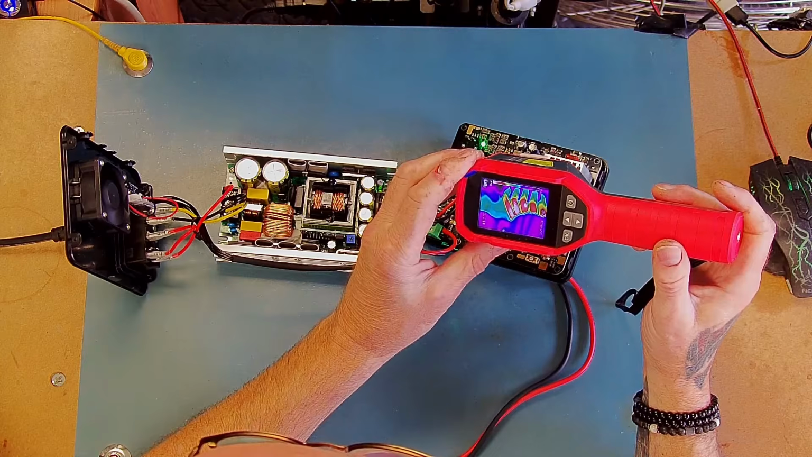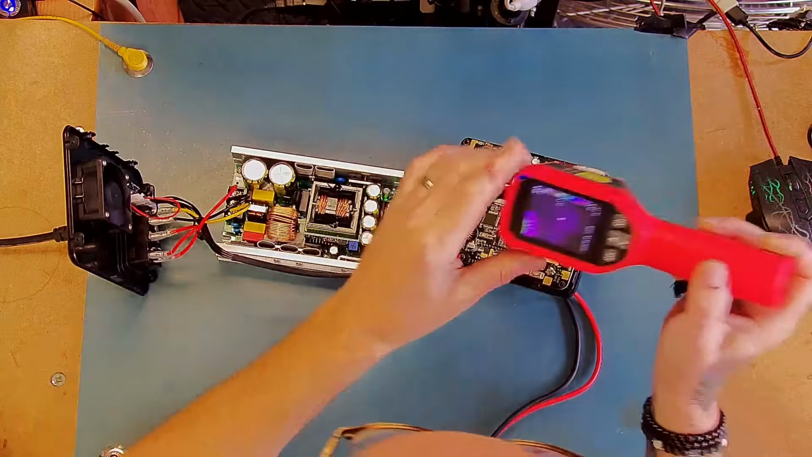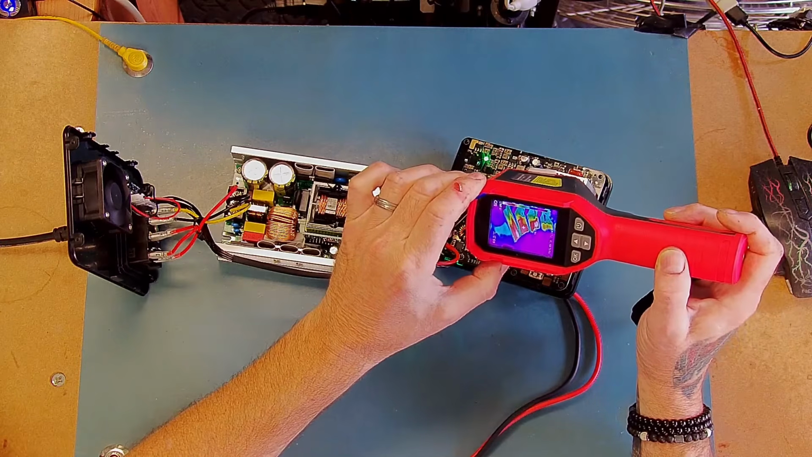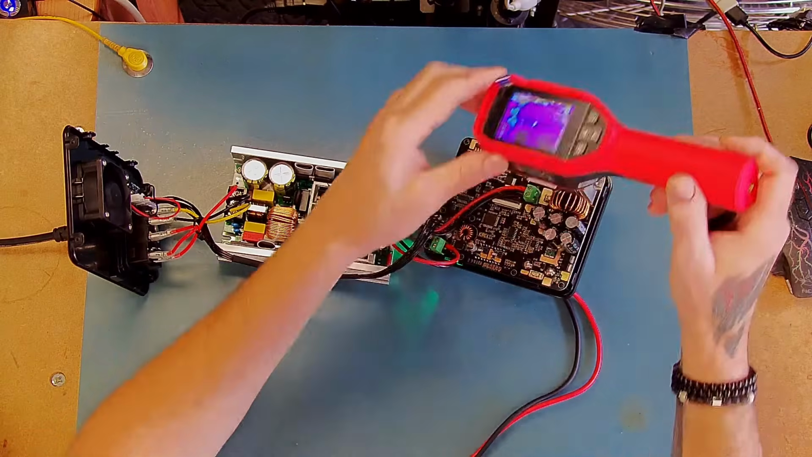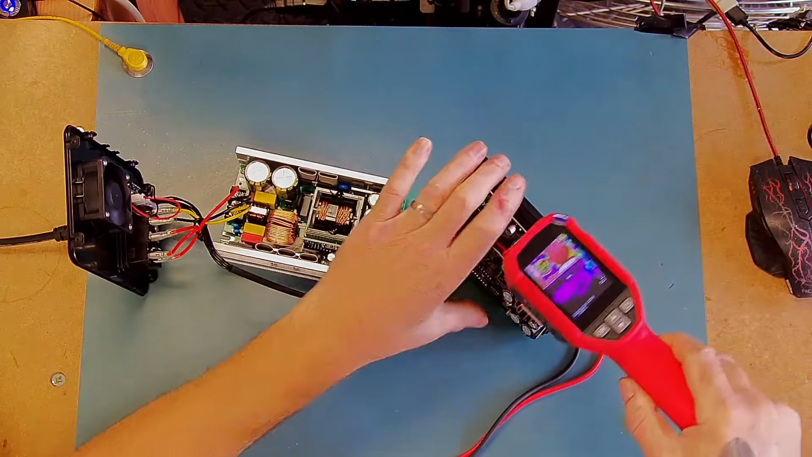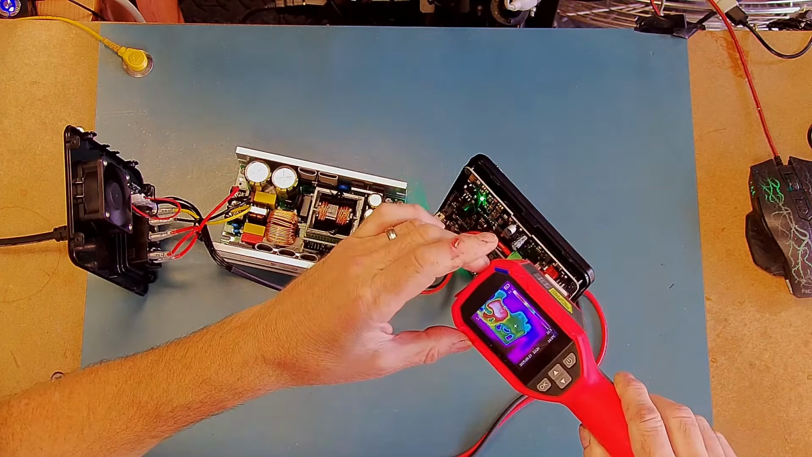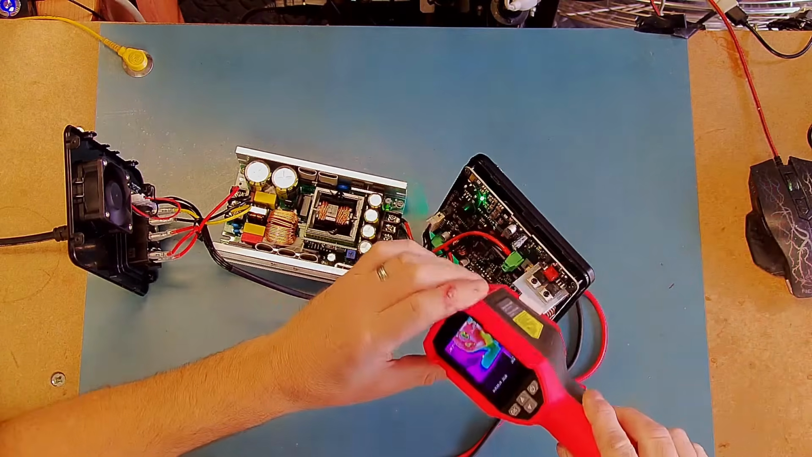Heatsink is currently at 46. What's the front panel say? 49. So I would imagine, yeah, it looks as if it's the heatsink that's being monitored temperature wise. That matches up with the front panel temperature on my camera. So that IC is 71. So it's the one on the left. I'll look at the part number of that in a moment.